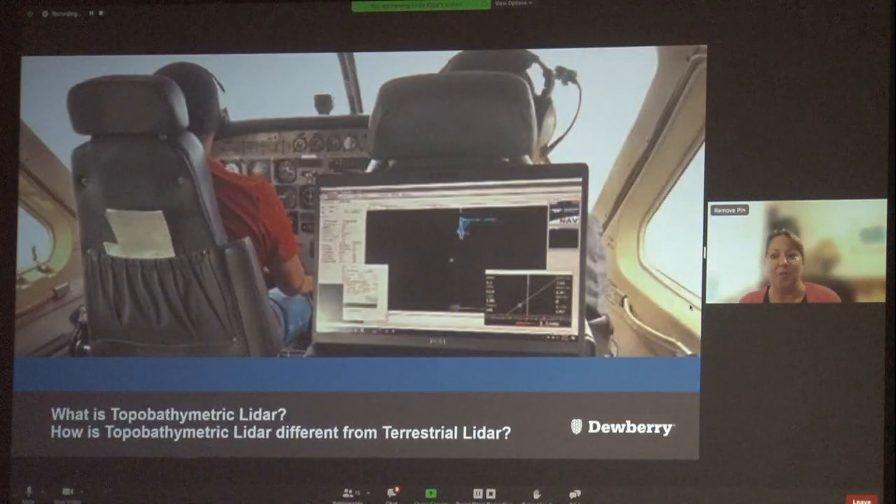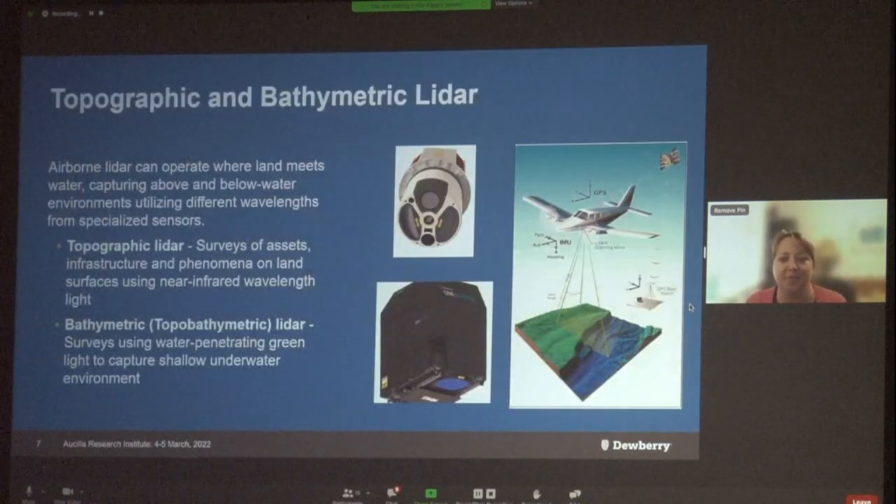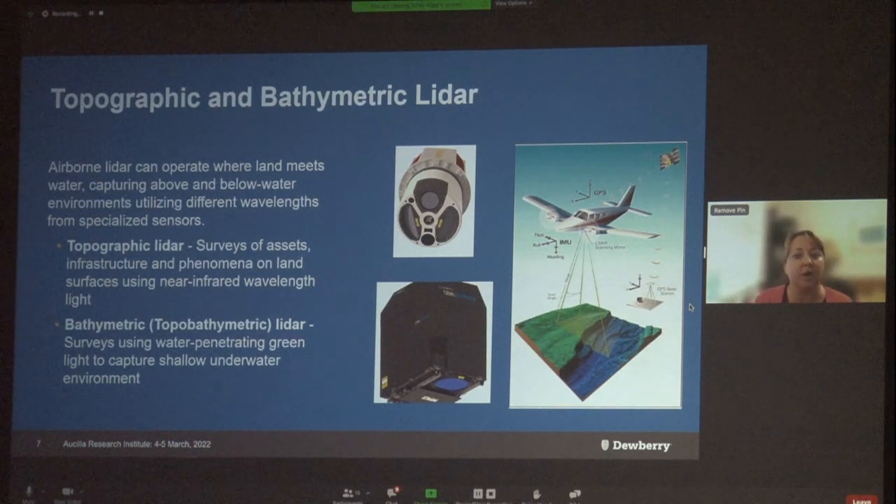So now, what is Topobathymetric LiDAR and how is it different from terrestrial or topographic LiDAR? You'll likely hear me refer to Topobathy. Same thing as Topobathymetric, just shorter and easier to say. Both Topo and Topobathy LiDAR use the known constant of the speed of light to measure the distance from the sensor mounted on the aircraft down to the ground and reflected light coming back up to give you high accuracy elevation values.